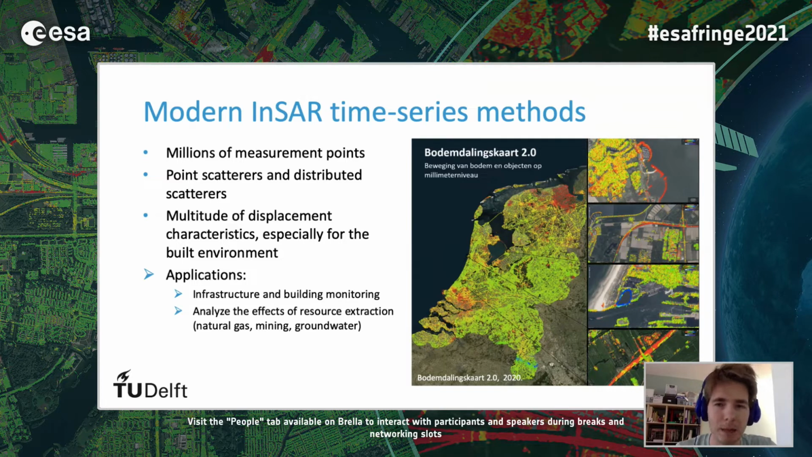For example, in this map here shown on the right, we see for the northern part of the country, for Groningen, that due to human influence, so the extraction of natural gases, the whole area is subsiding at a fast pace. But also in the southwestern part of the country, we see more natural causes for subsidence with the oxidation of peat, which is also partly man-induced.